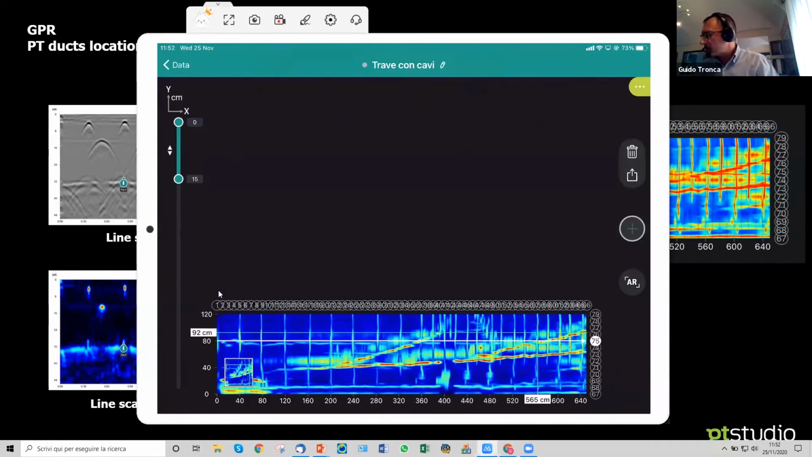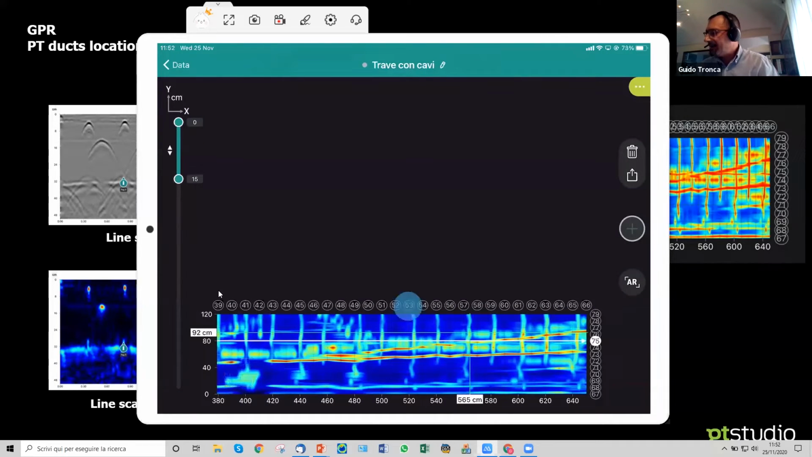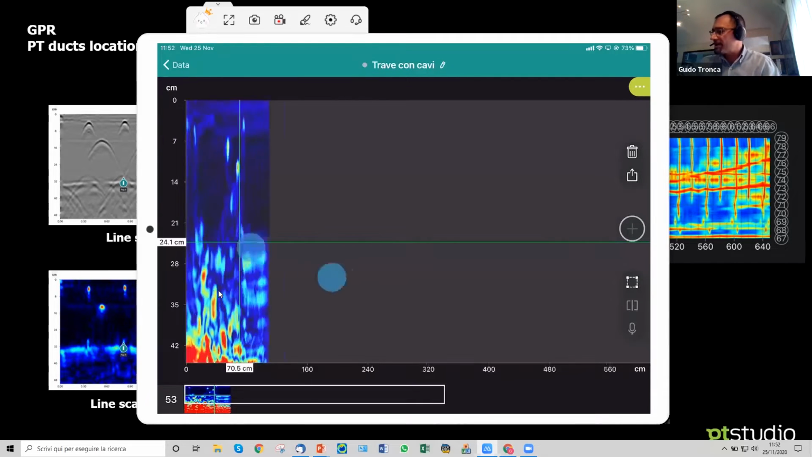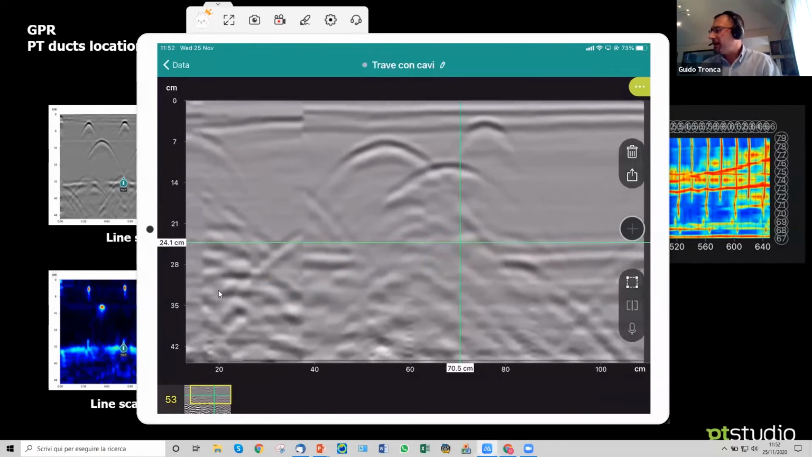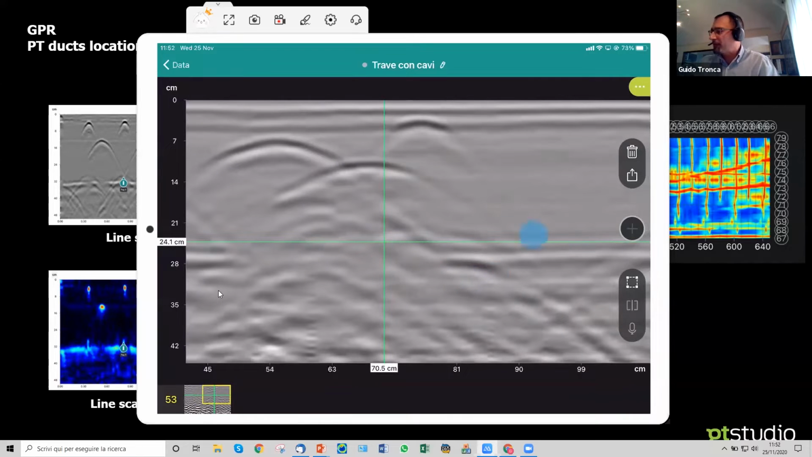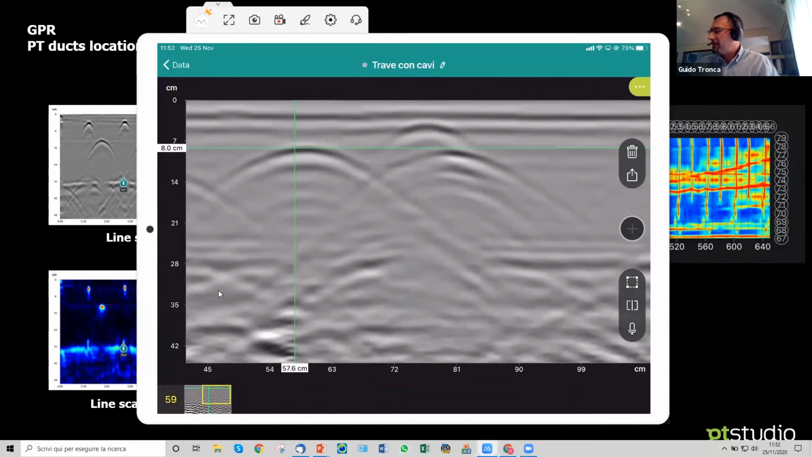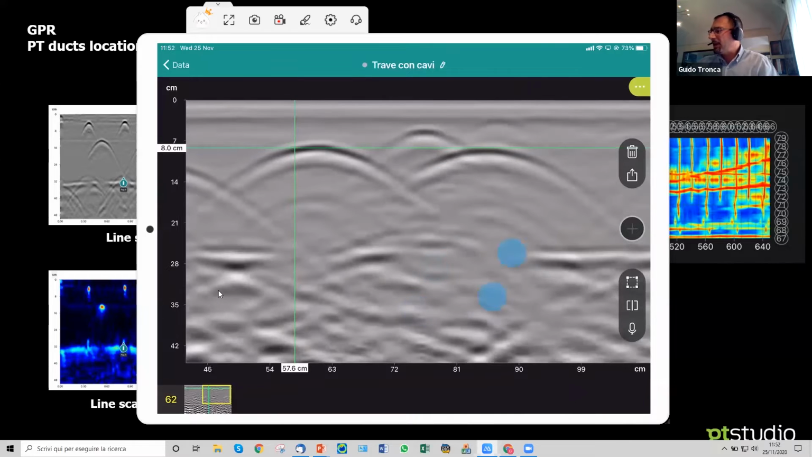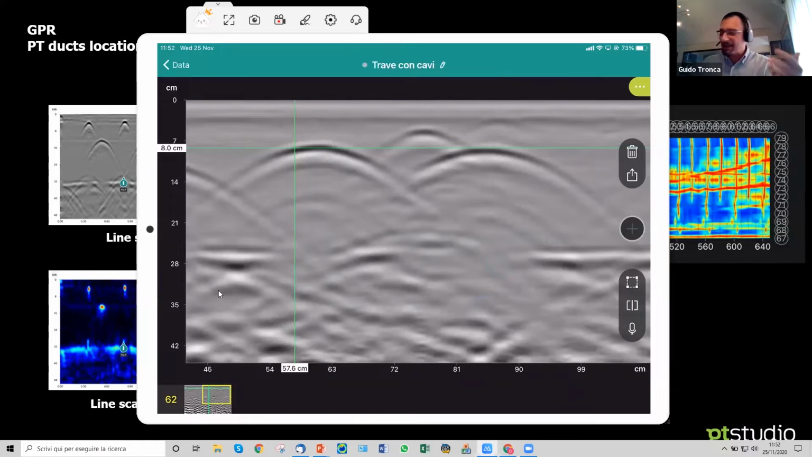If I want to focus more on the actual position of the duct, let's assume I want a detailed image of these, or maybe I want to chalk them down on the surface. Here is where you can really appreciate the higher resolution of the antenna. Starting from this, if I scroll from left to right, you can see these two objects actually moving along the side. Well, that really gives us a first lead on, okay, this must be a duct.